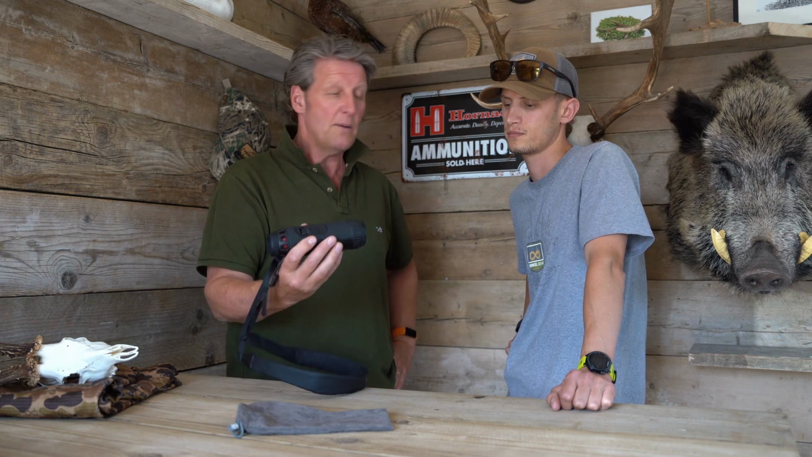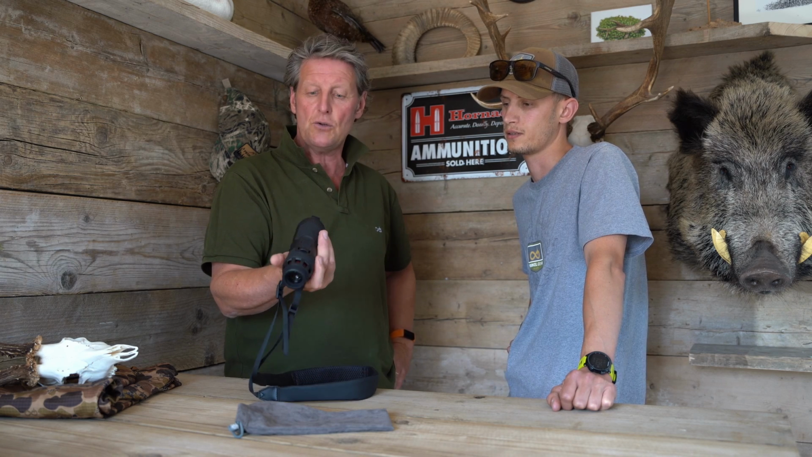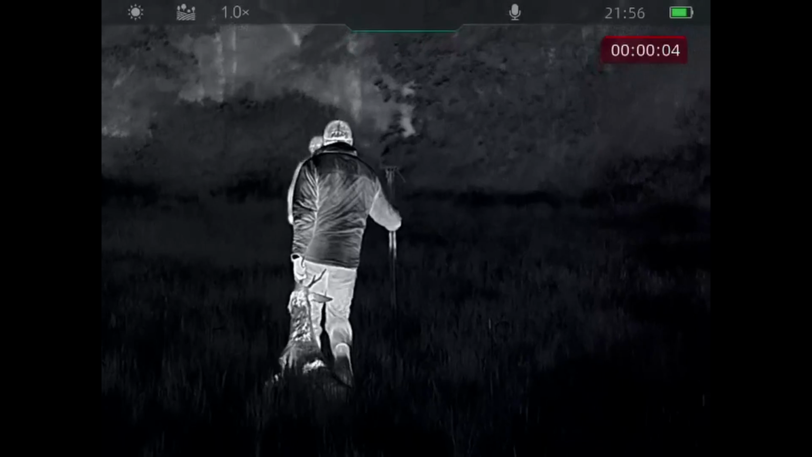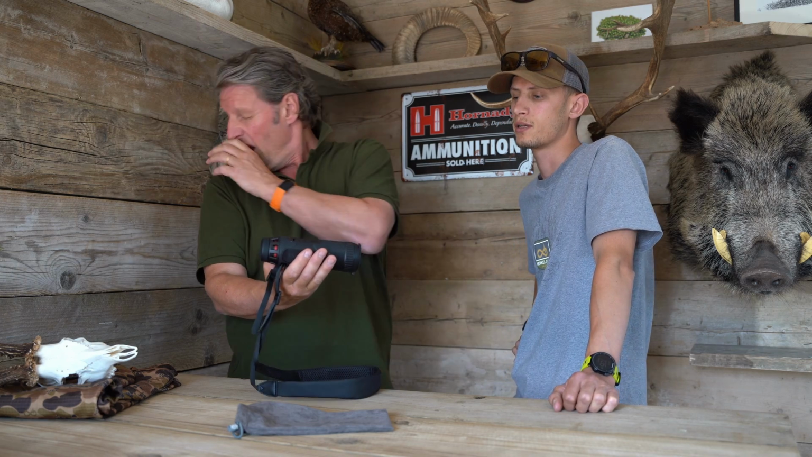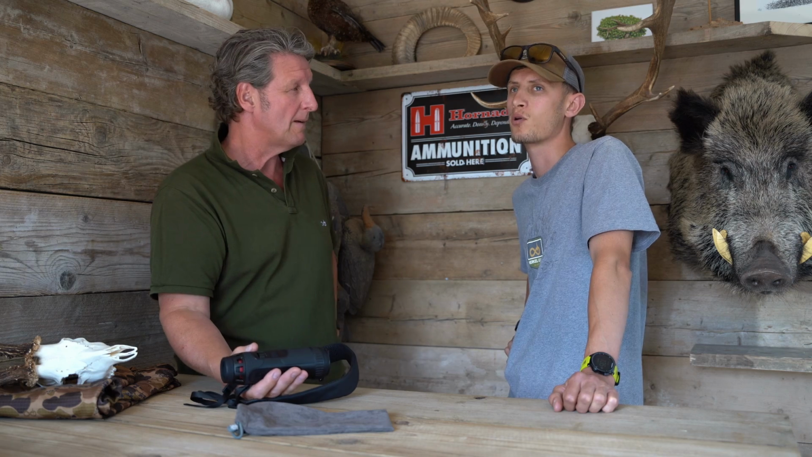I don't know how much further we can go with the quality of this, you know what I mean? You'll see from some of the images we put up, it's just stunningly sharp. And if you look at it in terms of deer management, it certainly makes you more effective.